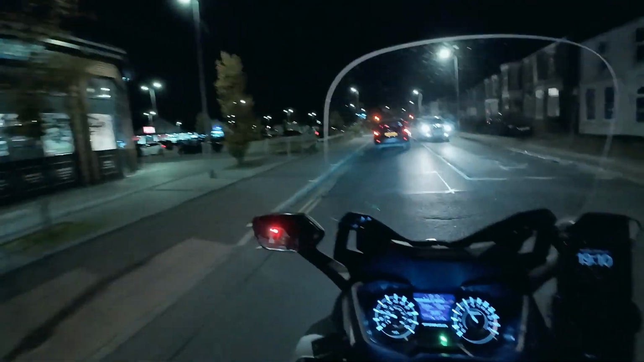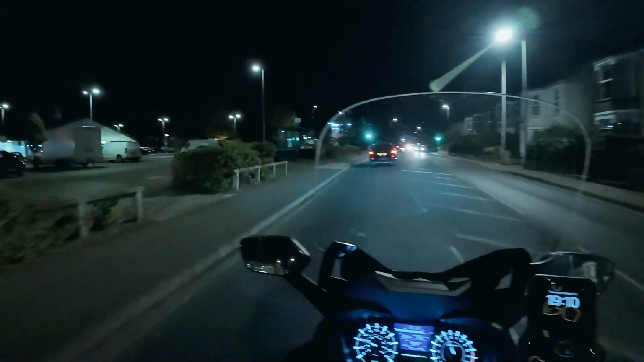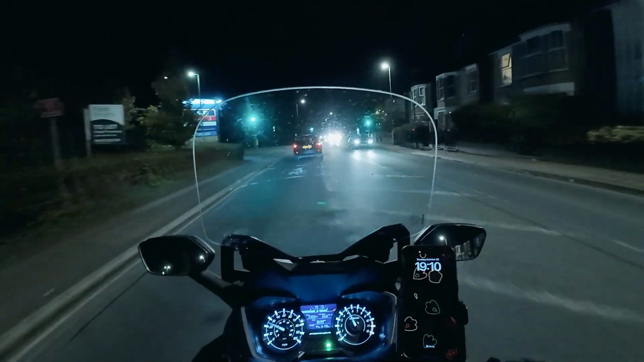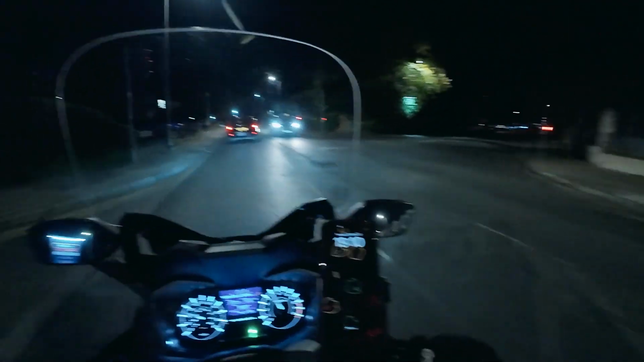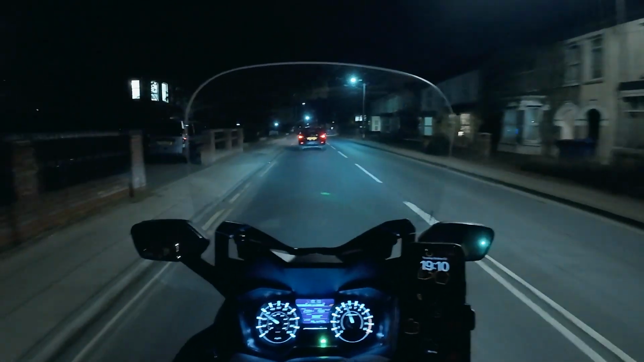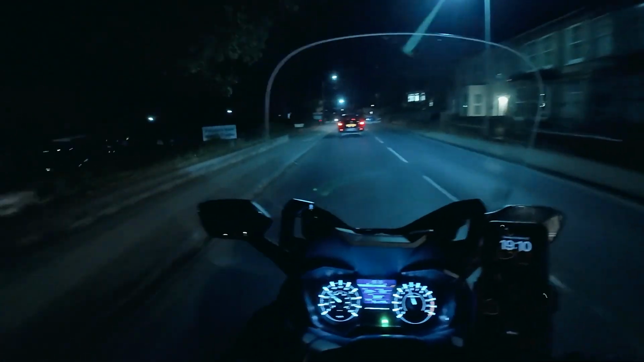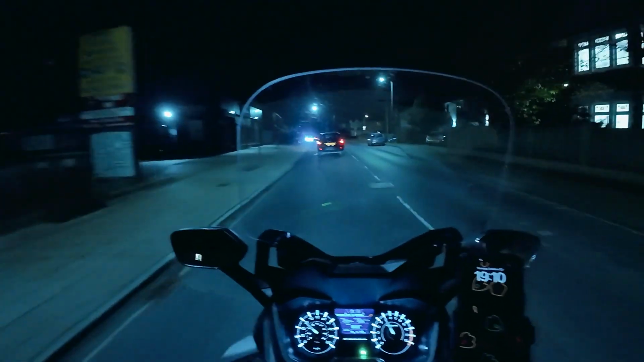Do I really want to drive? There's my old gym. Looks like it's closed. Do I really, really want to go on a dual carriageway? Oh, there's Domino's again. Must be a sign I'm supposed to go and get pizza. I'm not sure I want to go on a dual carriageway. I don't really enjoy it.